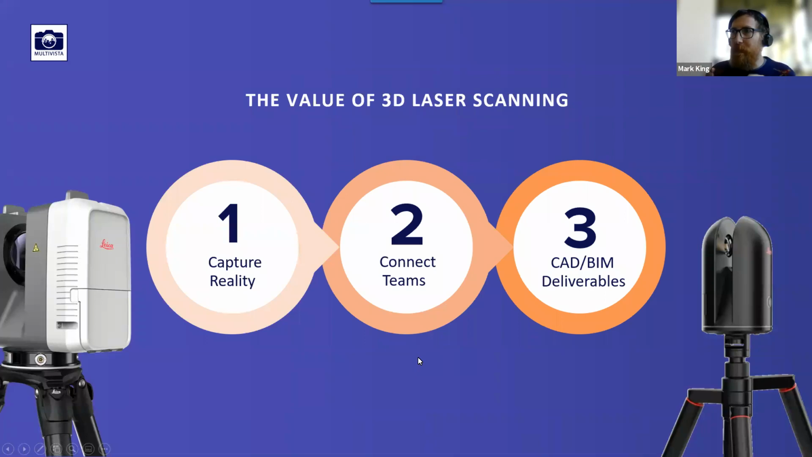And really we break the value of 3D laser scanning and reality capture into three parts. Capturing reality, I'm going to talk about the technologies just so you're aware of how it works, maybe what questions to ask if you're interested to go out to a service company and procure laser scanning. The other part is connecting teams. So once we've collected this amazing data, how do we share it effectively with lots of people? And I'm going to pass over to AJ for that section. And then finally, which is probably something that you're more familiar with, how do we generate CAD and BIM deliverables from this reality capture data that we're collecting? And I'll cover that, and AJ will hand back to me on that point.